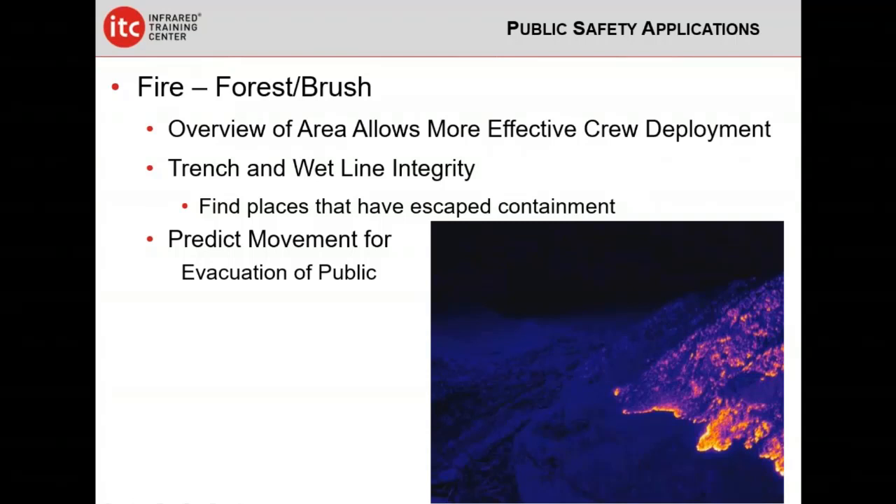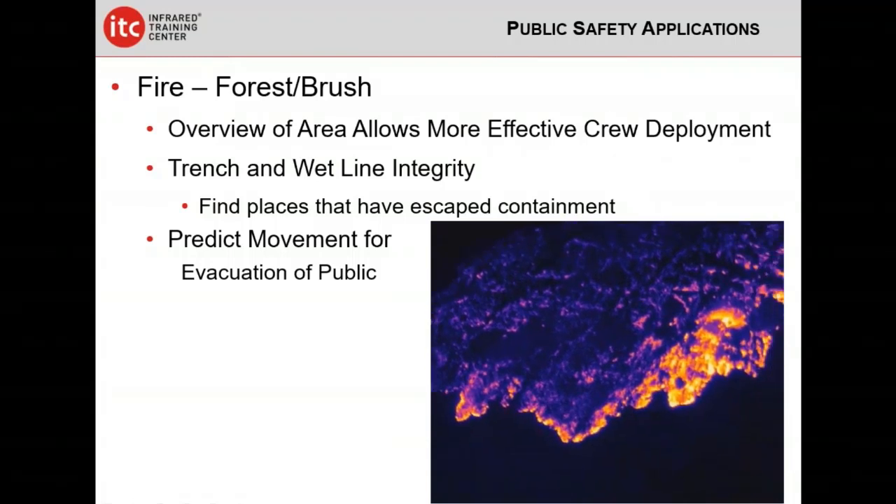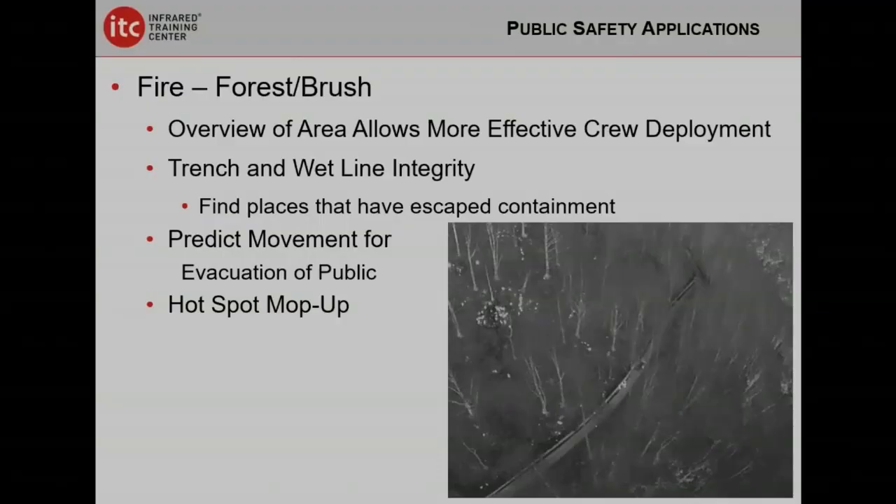And finally, it's a really good tool for predicting the movement of a fire, so that you can evacuate members of the public before structures and lives are in any significant danger. Now obviously this isn't the only tool in the toolbox for that, but it's one that provides a lot of supporting data.